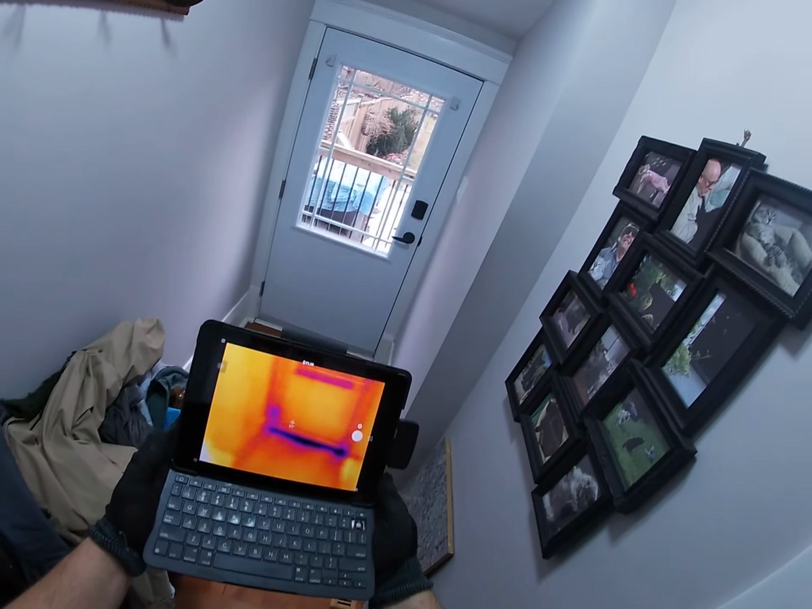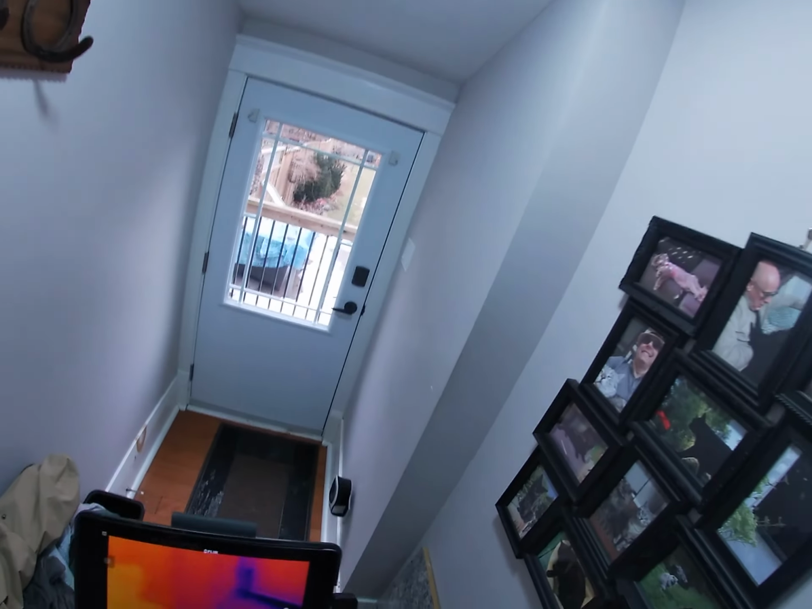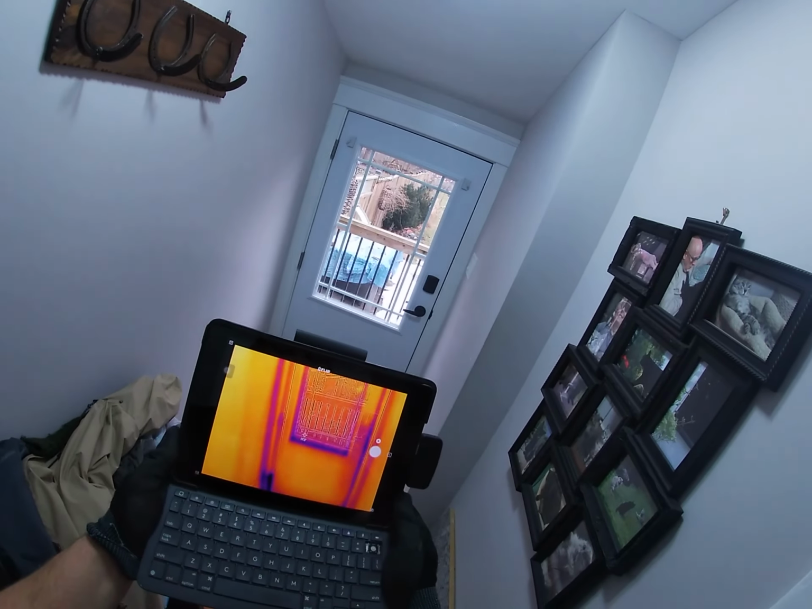One other thing that might be contributing a bit, we do have the blue along the bottom of the door there. So again, upgrading the sweep is probably a good idea. We can see there is a bit of blue around the edges there. I'm not overly concerned about that. That is fairly normal with a lot of door systems.